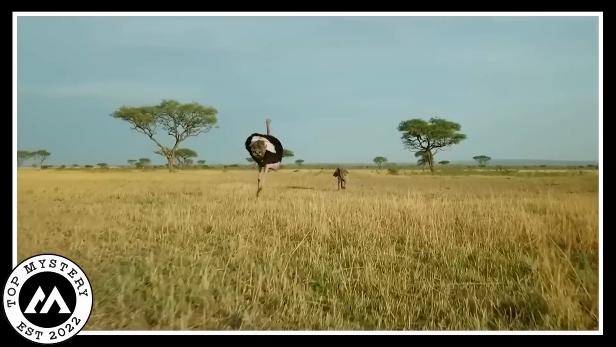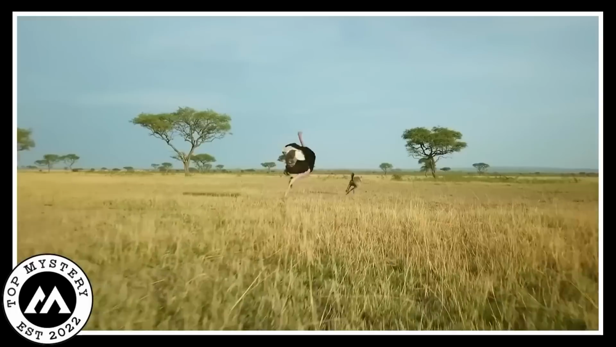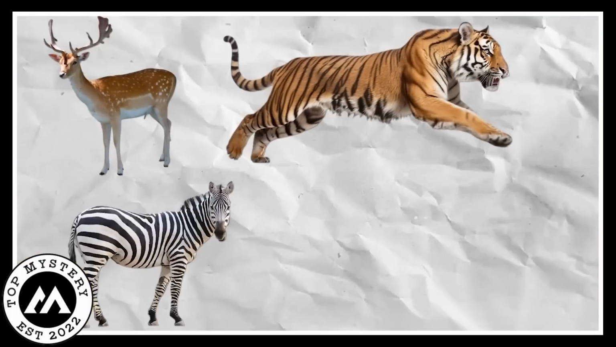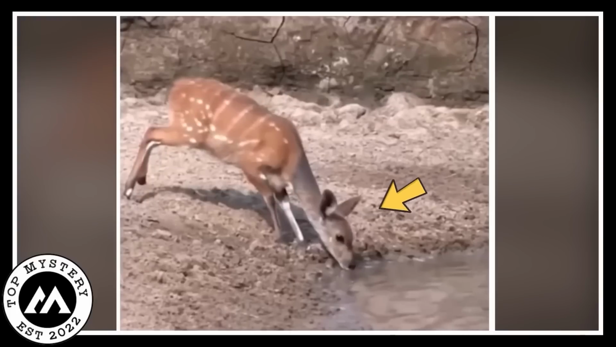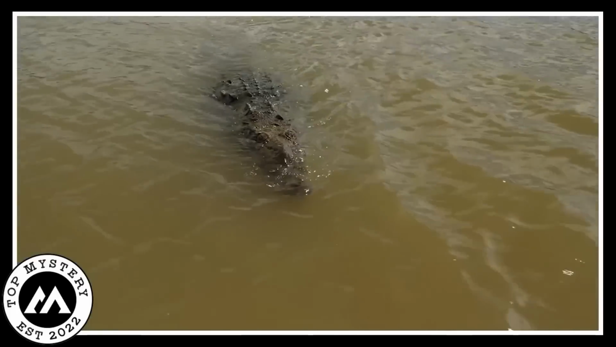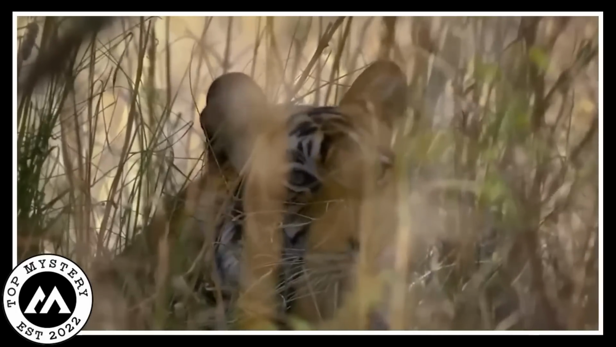The video had different parts, each showing a different way animals hunt quietly and without warning. Animals like deer, tigers, zebras, and even cats were featured. In one part, a deer was drinking from a calm river, but a sneaky crocodile was there underwater waiting patiently. Suddenly, it appeared and grabbed the deer, showing how nature can be cruel. In another part, a tiger stalked a zebra silently.